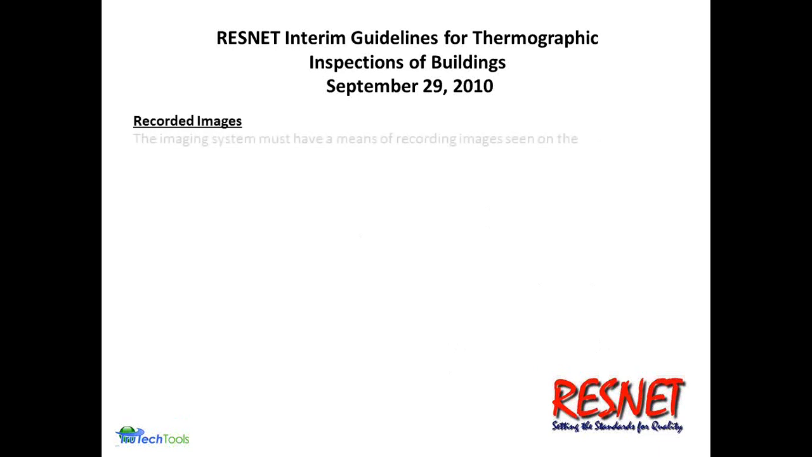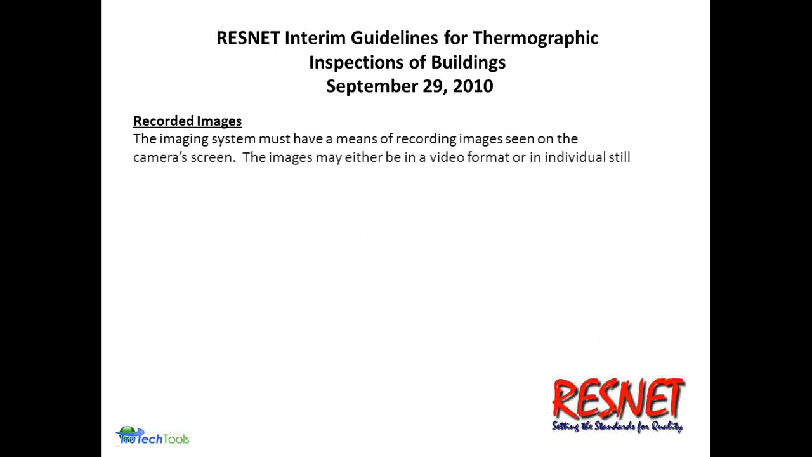Other guidelines, recording the image, understanding the format that images are capable of being saved as. Most cameras record images in a format that's for the manufacturer and can be used in their software. Typically, they're not shareable between different manufacturers.